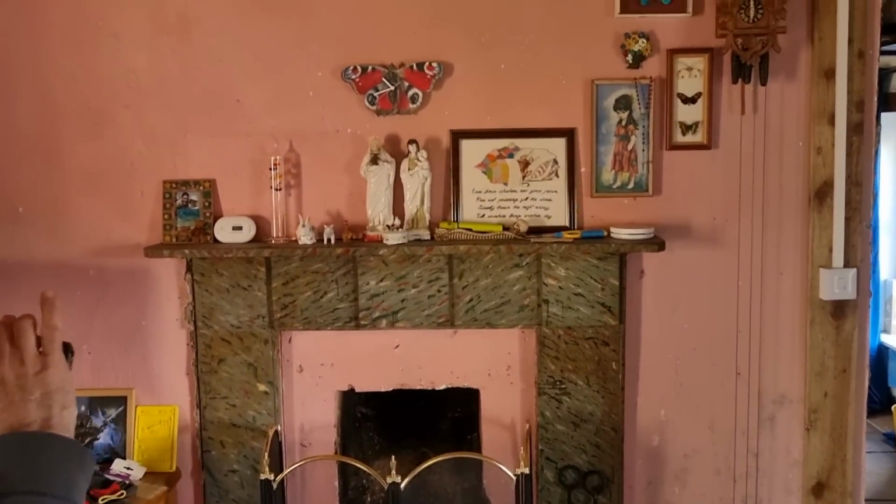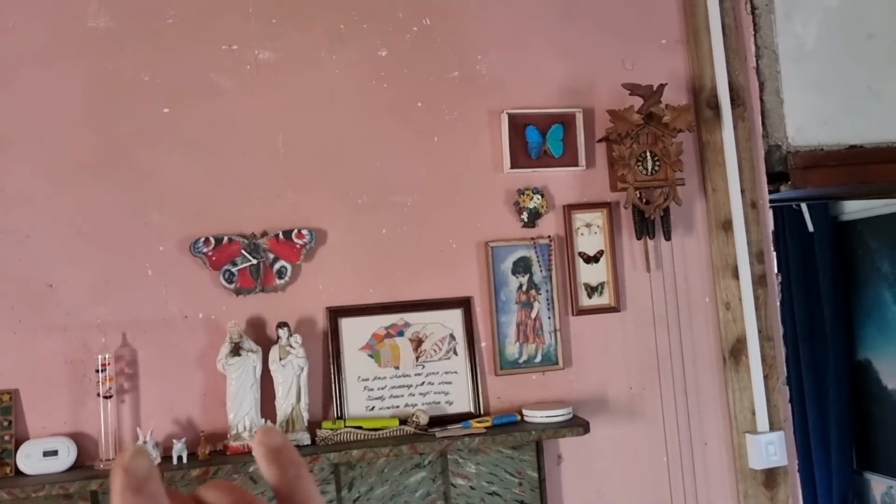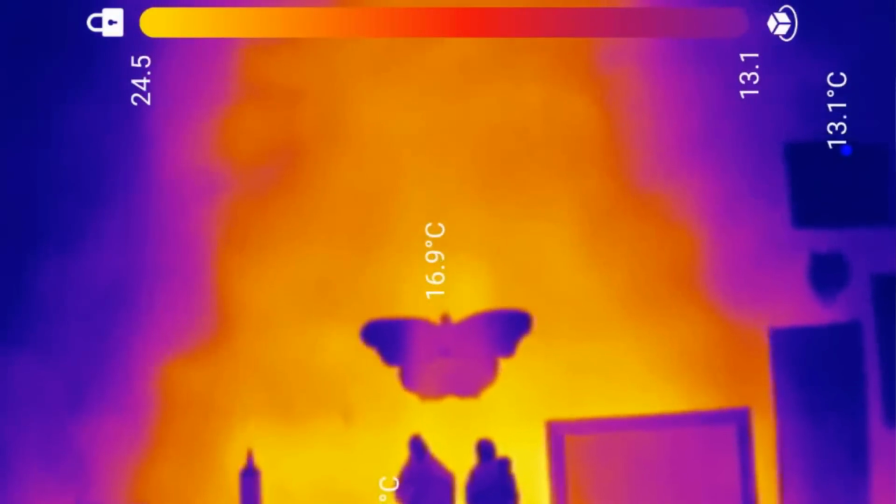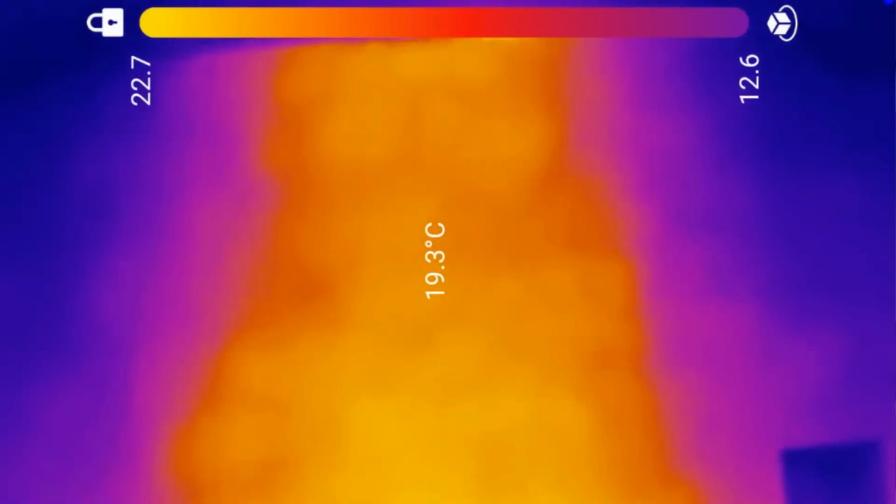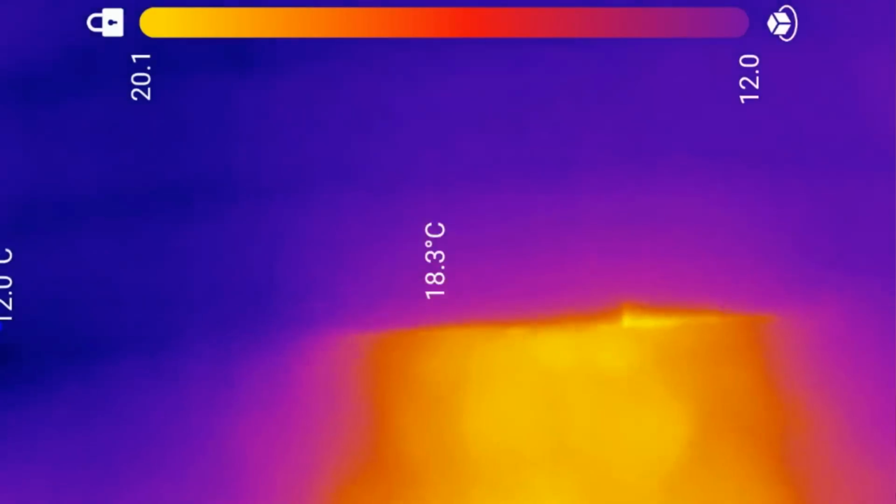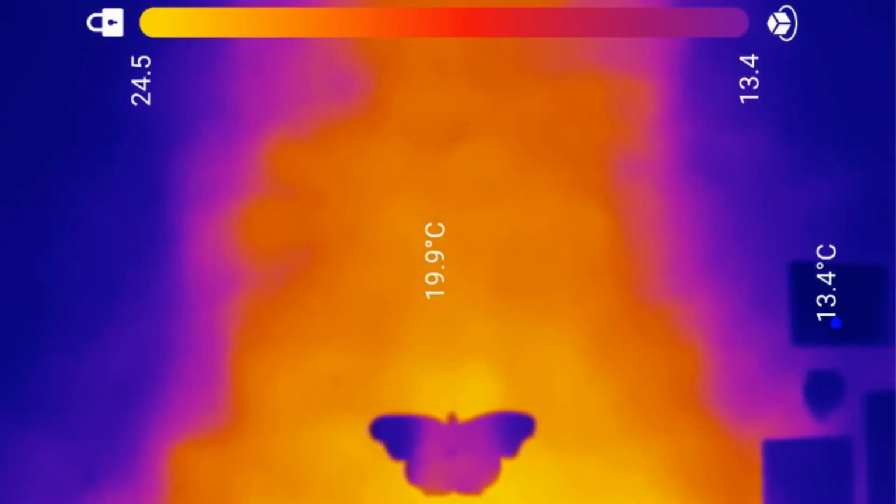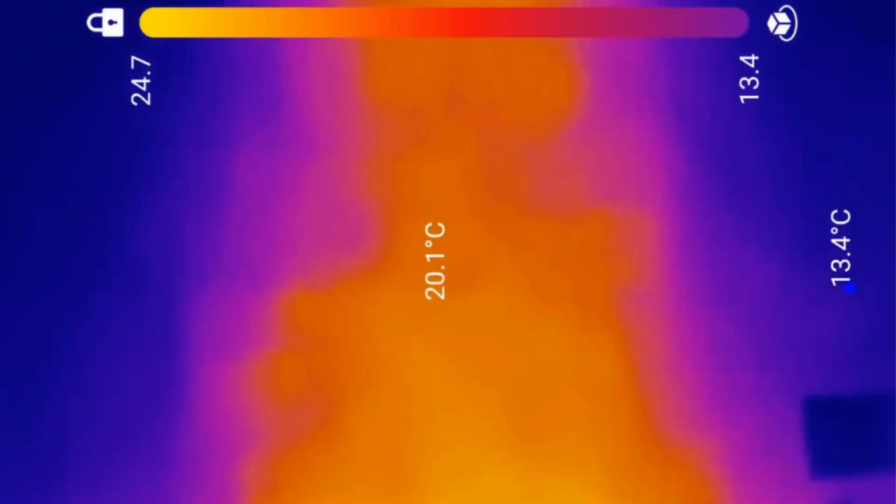Let me move. Go up the wall as well. And it's great because you can see where the heat goes. So that's the chimney, or the flue of the chimney. And then this is also where we insulated. It throws you a little bit because it's going from so hot. It's going from, yeah, 20 degrees in the middle of the screen, and then it has to adjust to pick up the new temperatures.